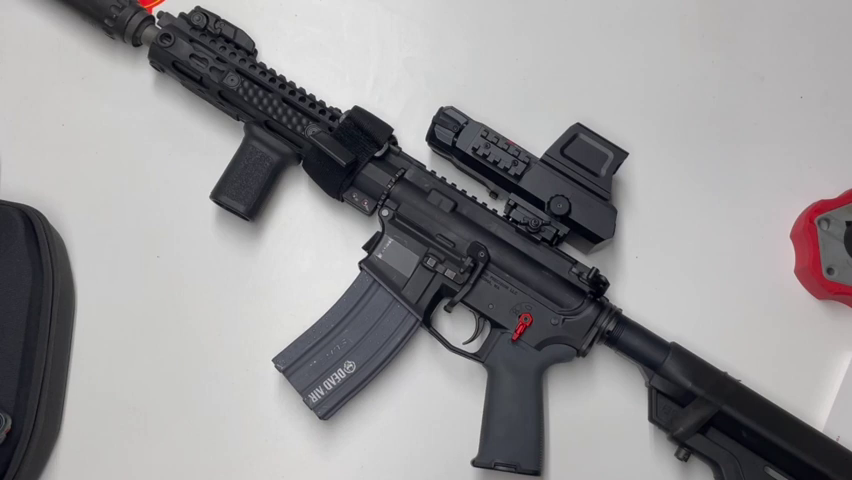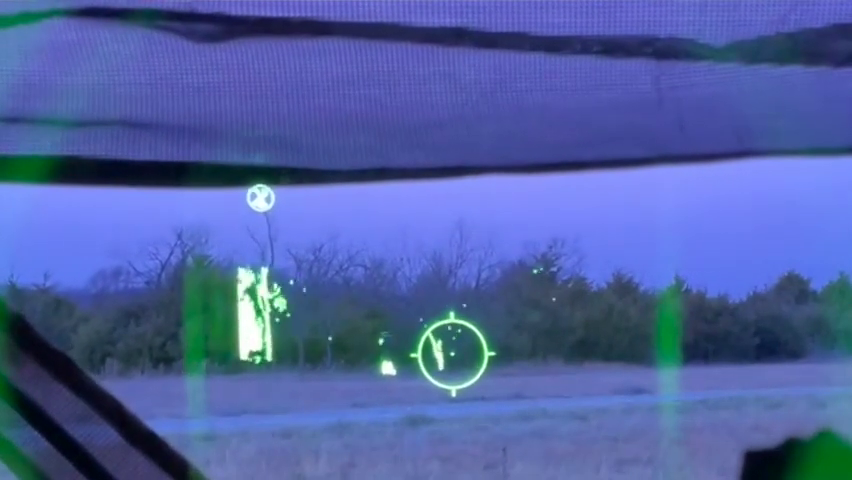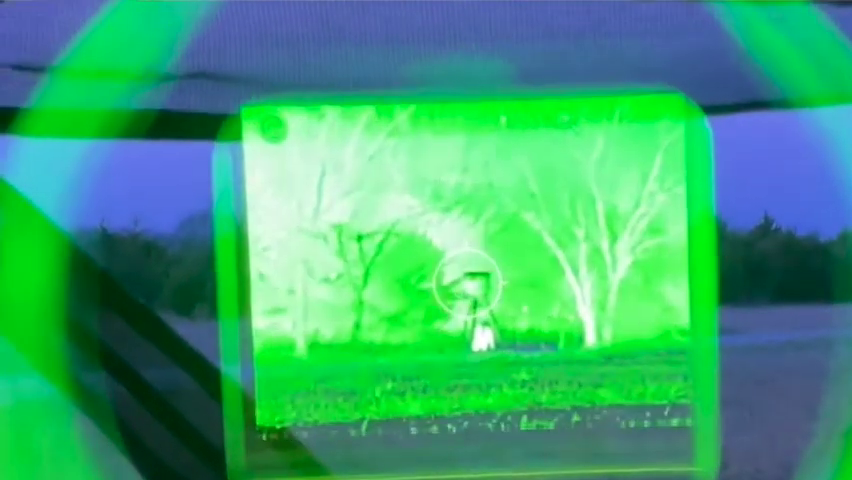I will say that if you get out beyond, we'll say, 80 yards, it's harder to tell what you're looking at. I did bring it out to check out some wildlife at 80 yards with the sun going down, and you could tell that there were animals back there, but you couldn't quite tell good details on which one was bigger, or exactly what kind of animal it was if you didn't already know.